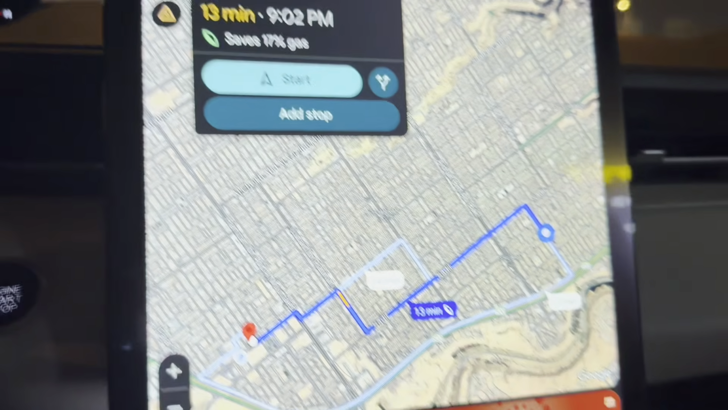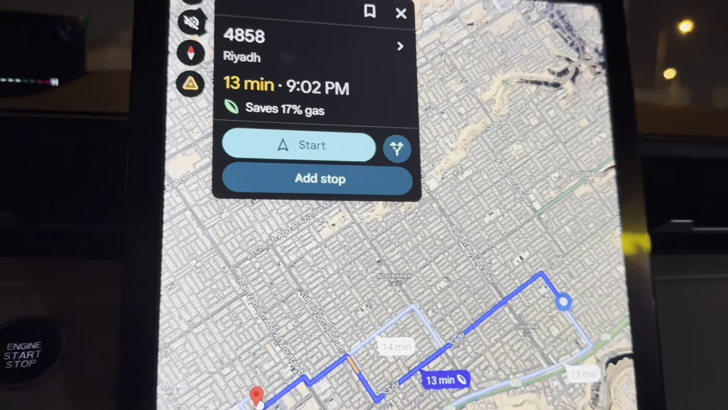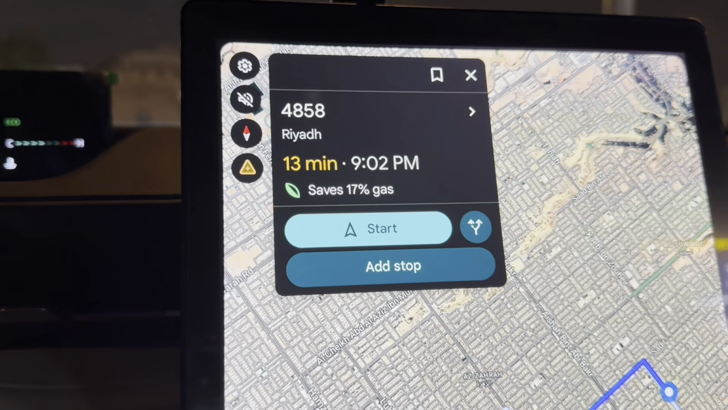Okay, guys. So I just came from the Fitness Time gym, and I'm going to another friend who's living in Swedi. I am also in Swedi. Let me show you. So I have to go here, and it's gonna take me 13 minutes.